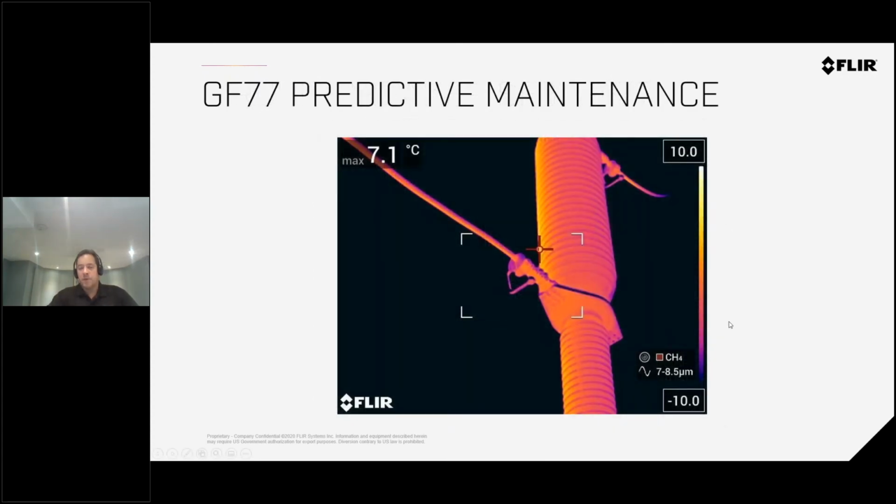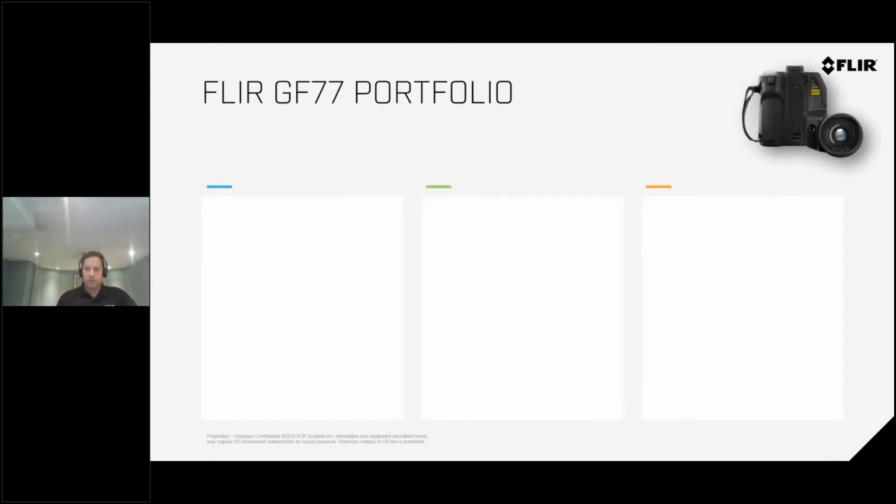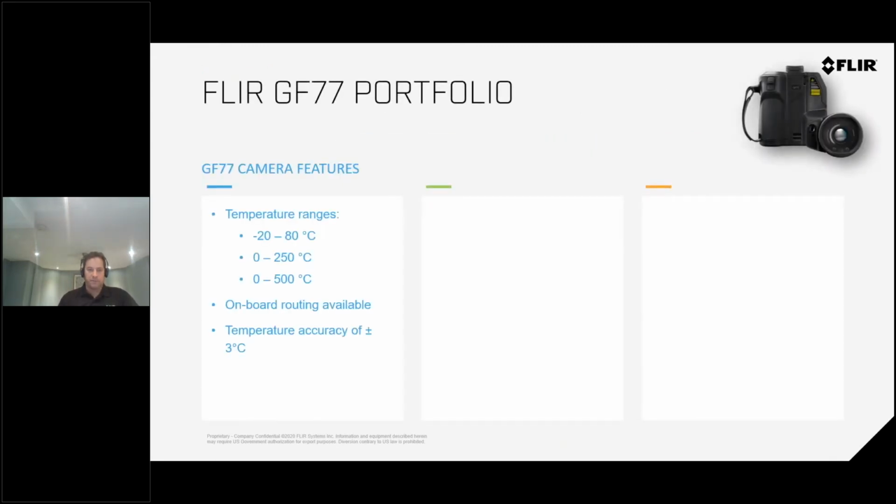And as I mentioned before, the GF77 is also a thermography camera. So you're able to do your hotspot detection. We're looking for min-max temperatures, do delta T's between 2 points, compare, so you can capture these images, write comments, create inspection routes. All these things are also part of the camera design. So let's look at the portfolio of what's being offered.